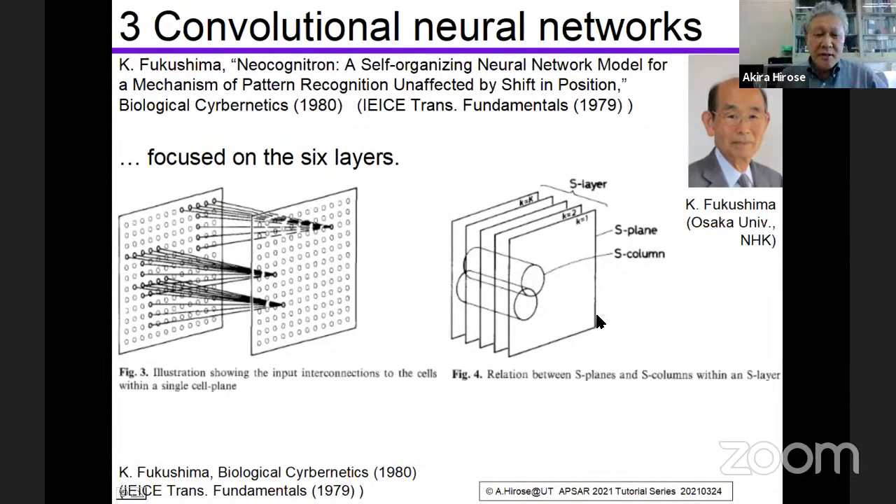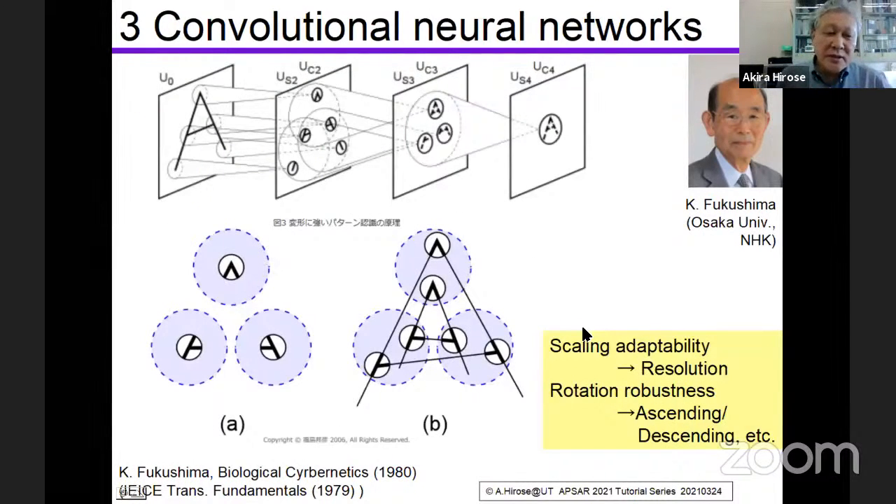And he proposed a neural network, very novel at that time. It should be very useful in letter recognition.